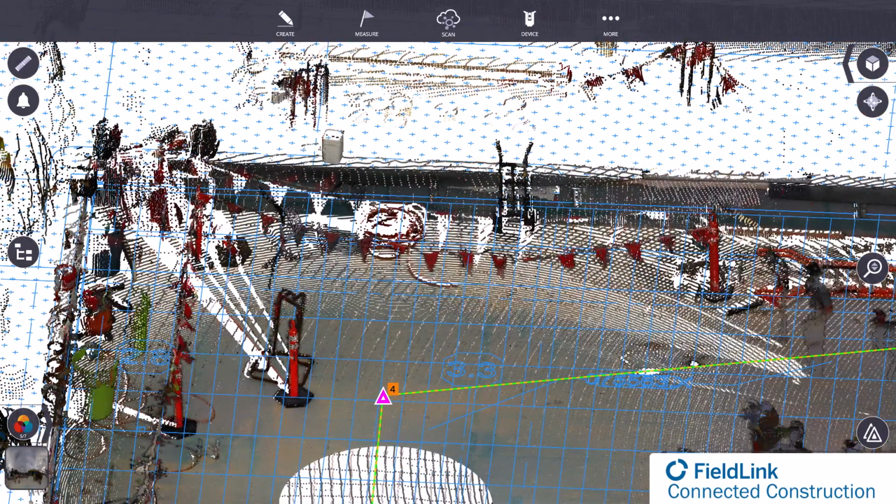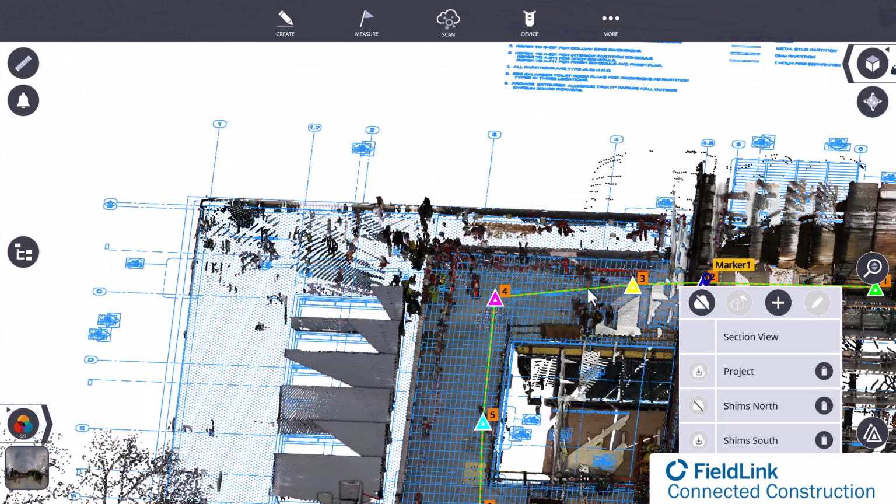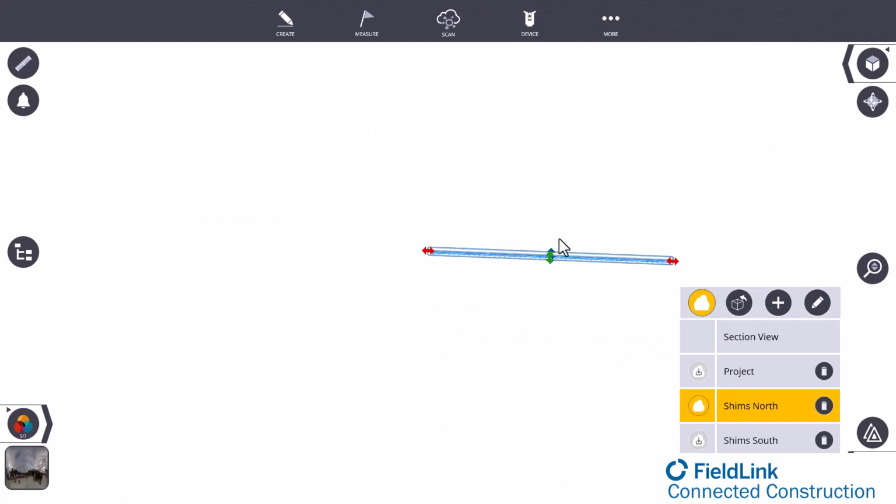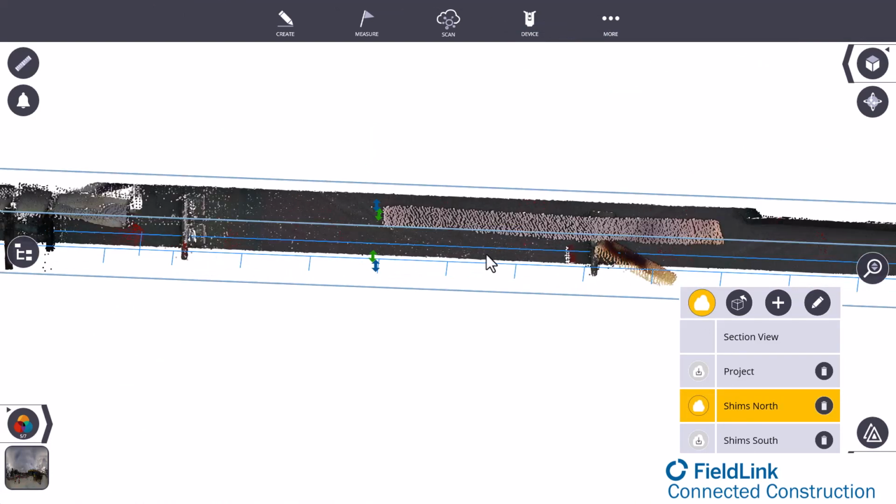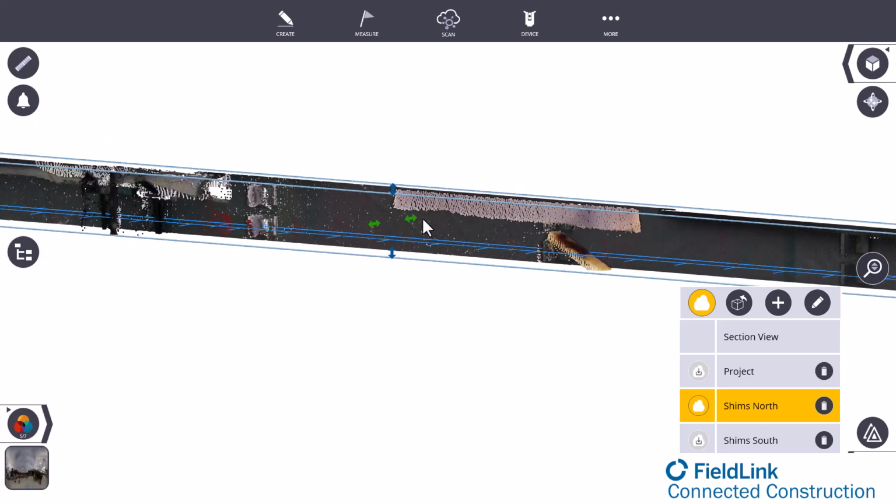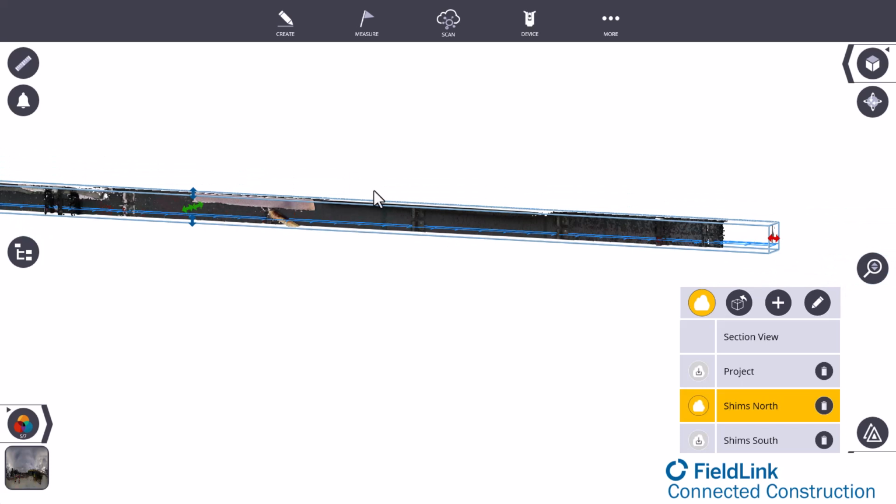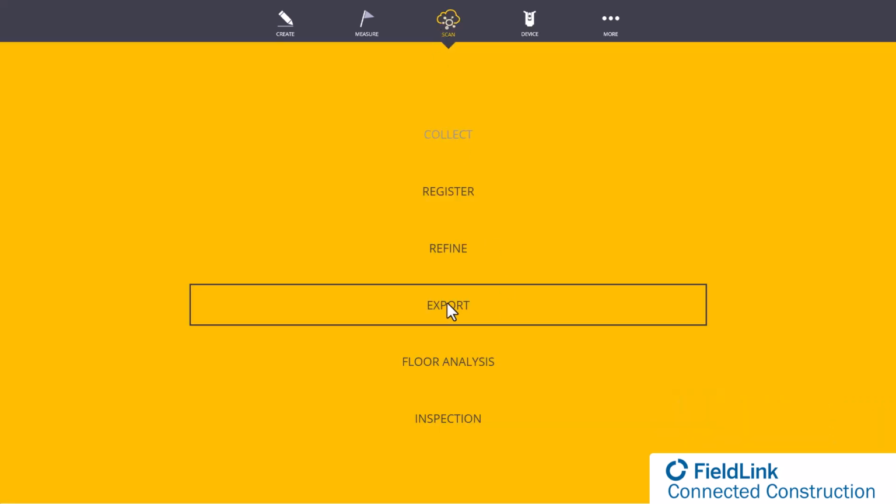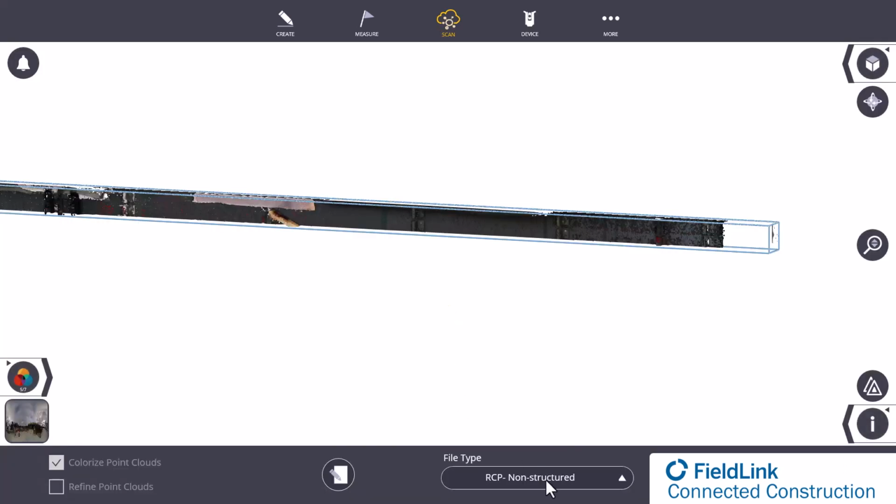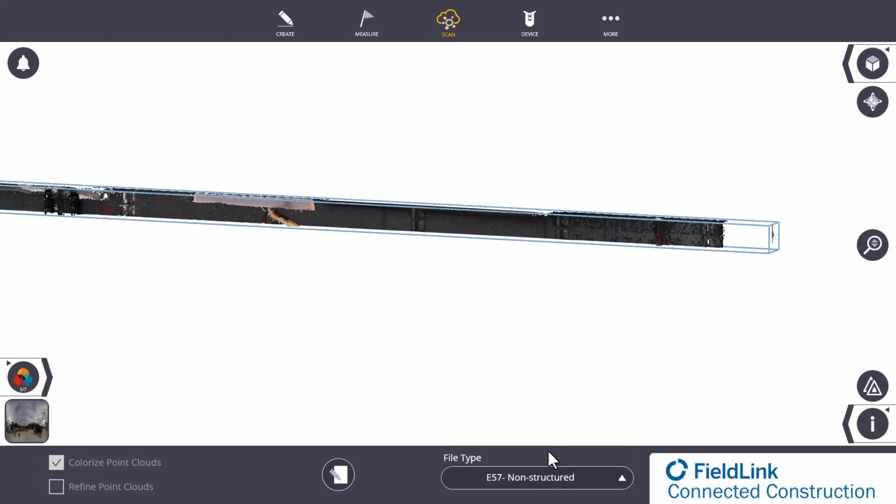Here in Field Link, you can see we've already collected about 6 scans, all in all taking about 30 minutes. Here we can actually zoom in and start to see the full detail of what the shims look like. And we even set it up to a reference elevation to finished floor height, so we know where that's at. Then what we can do is export an RCP if we're going to CAD, and an E57 unstructured if we're going to SketchUp.